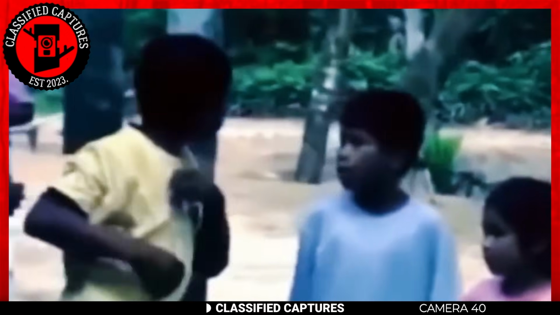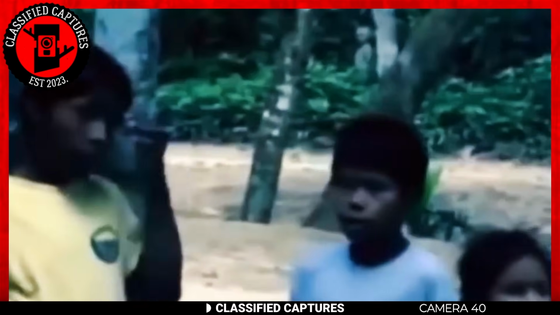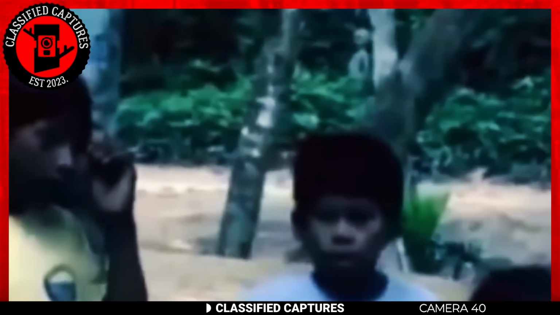Initially unnoticed, the creature remains undiscovered until one of the children eventually turns and spots it. But here's the kicker. The rest of the children are indifferent about it. This can only mean 3 things. First, they didn't see the creature. Secondly, it's something they're used to seeing. And third, the footage is edited. Which of these is your best bet?